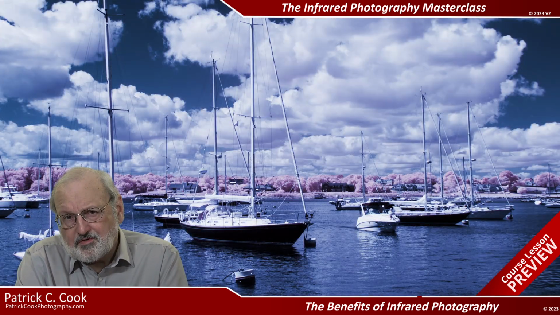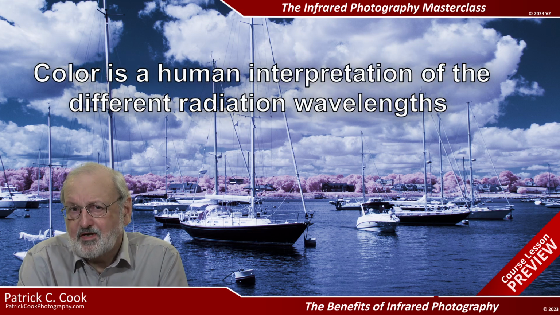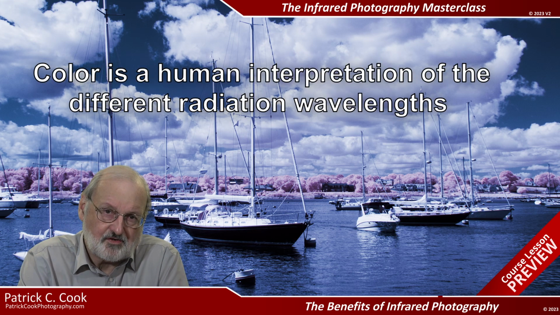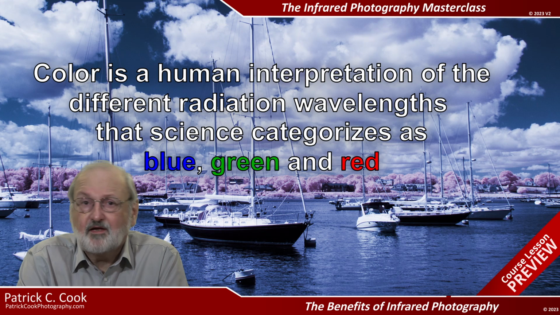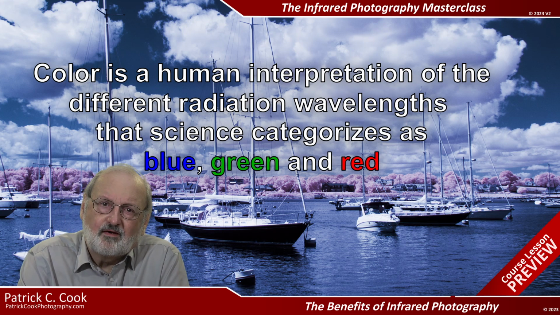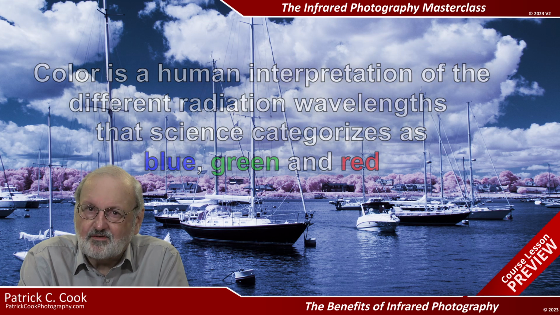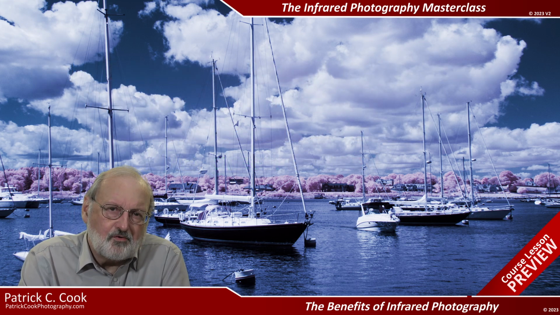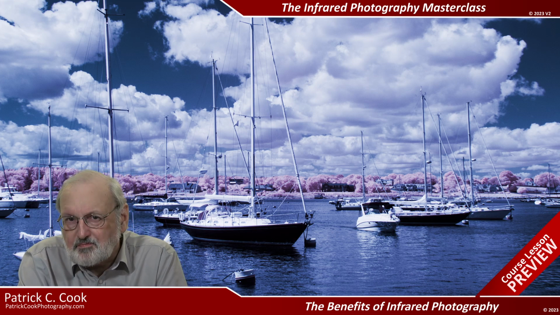Well, since human vision can't perceive the infrared portion of the spectrum, it therefore has no color. Color is a human interpretation of the different radiation wavelengths that we categorize, or I should say science categorizes, as blue, green, and red. There is no blue, green, or red in the infrared spectrum of the radiation. However, using filters, we can allow a camera to record some of the red from the visible spectrum.